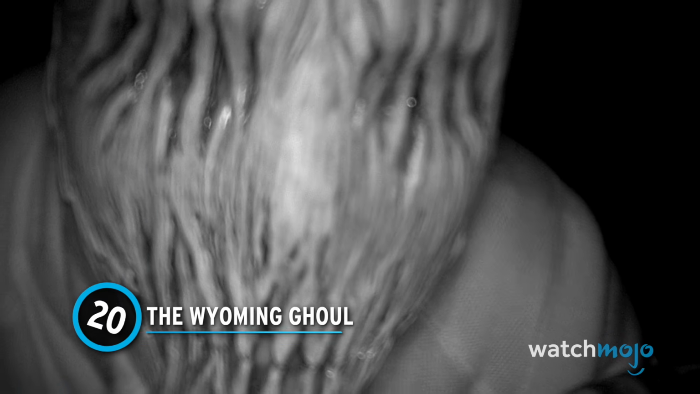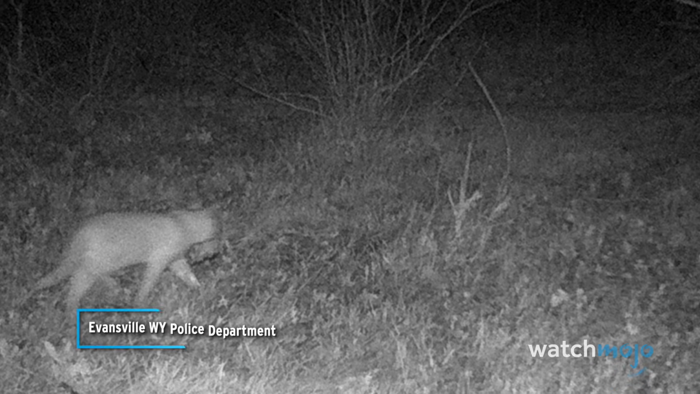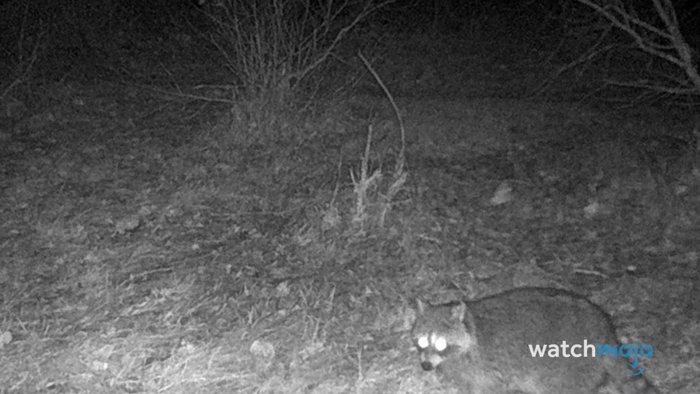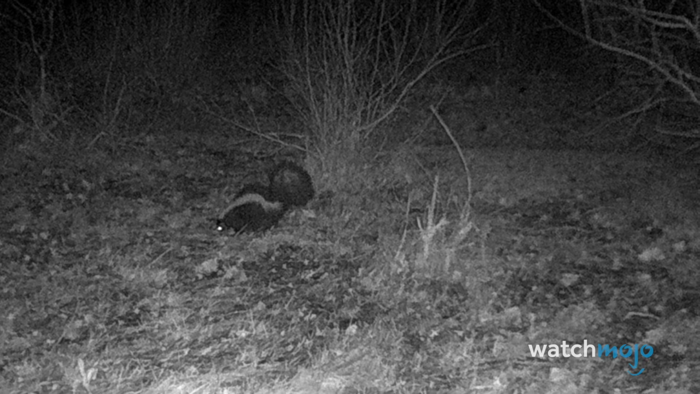Number 20. The Wyoming Ghoul. In 2023, there was a strange occurrence going on in Evansville, Wyoming. Animal bodies and huge paw prints had appeared, seemingly pointing at a rogue mountain lion stalking the area. So the local police put up a trail camera to find the elusive creature and released the images on social media. But instead of the big feline, alongside various wildlife photos, the device captured a very unsettling snapshot of a ghoul menacingly confronting the camera.